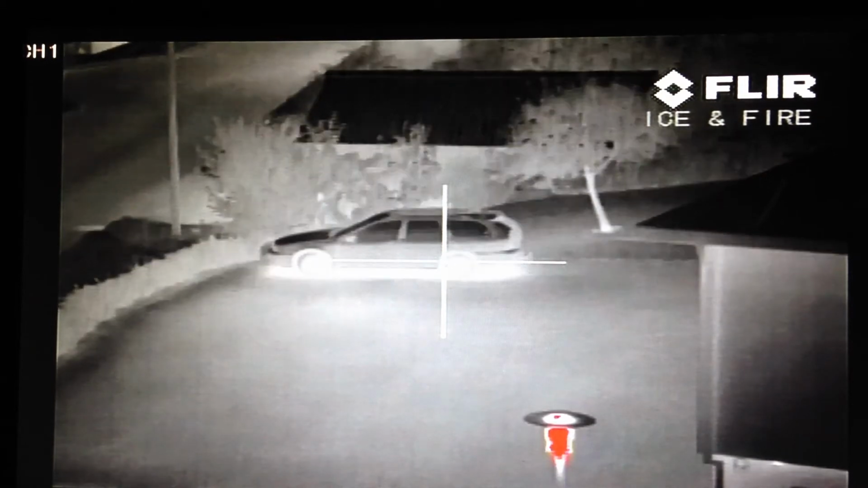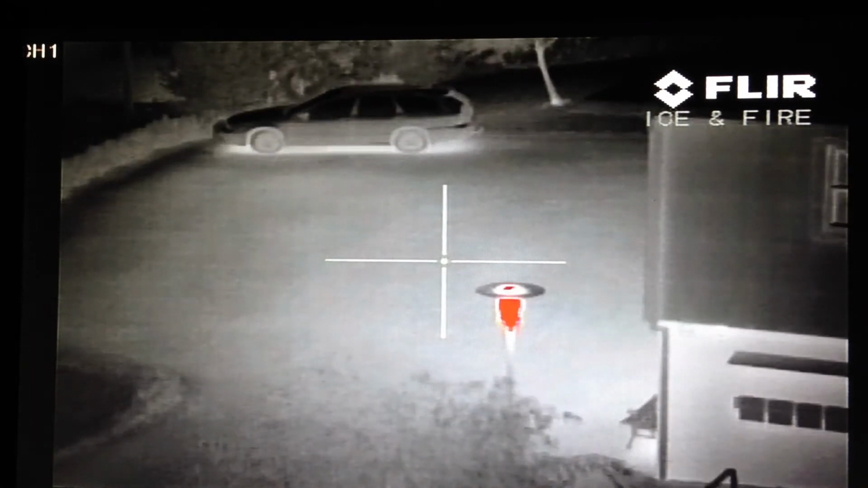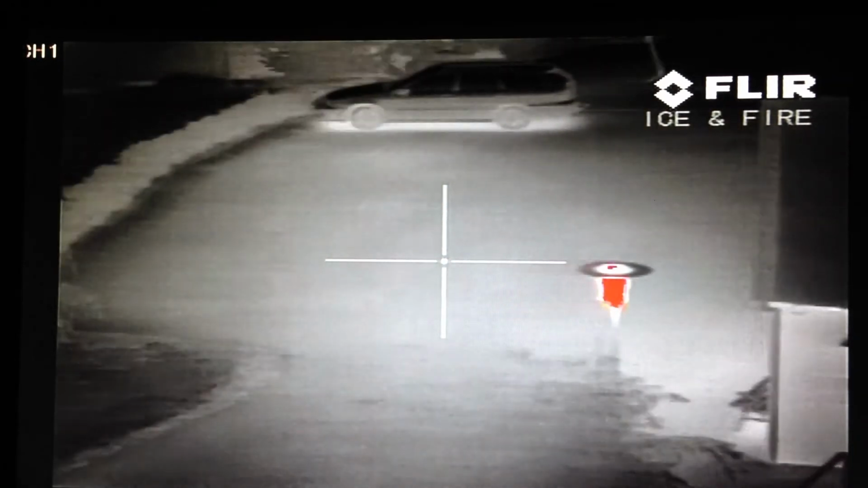You can see, this car hasn't been driven for a while. If it had, it would be red. And here you see a light for lighting up outside. You see it's totally red.